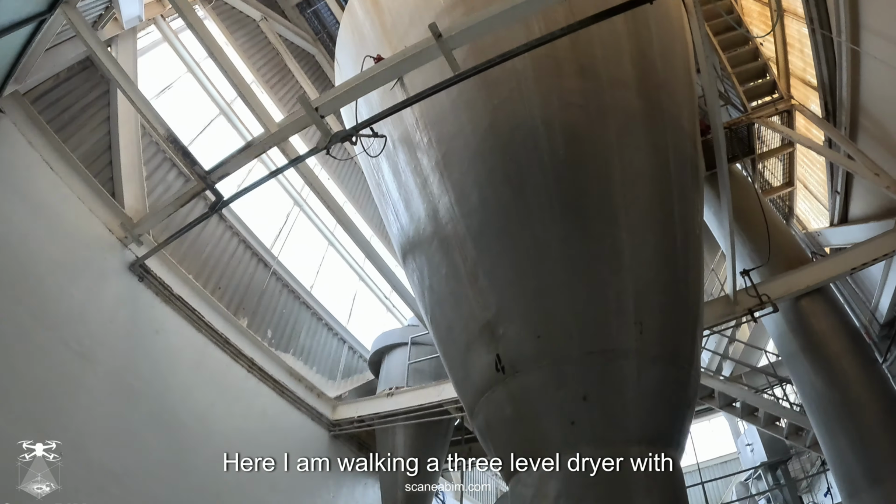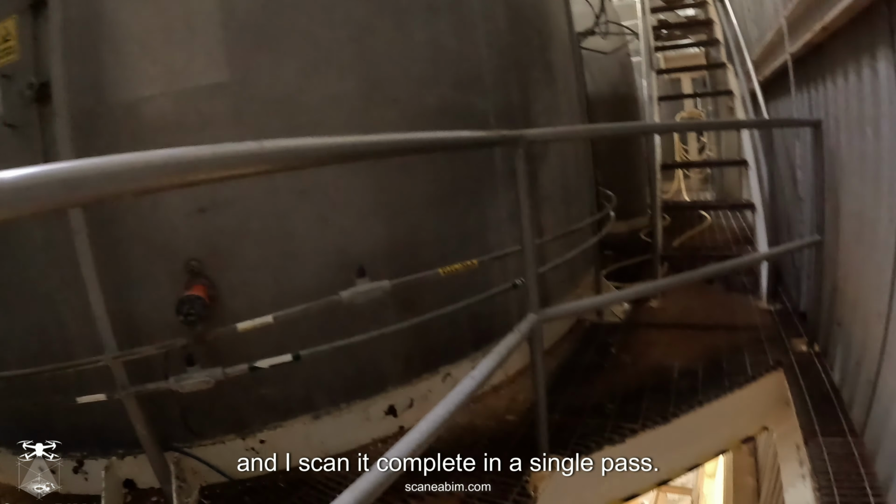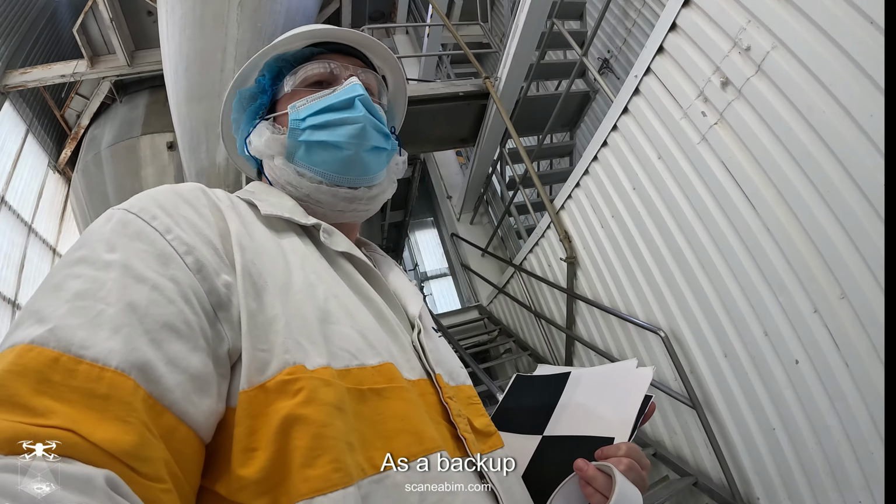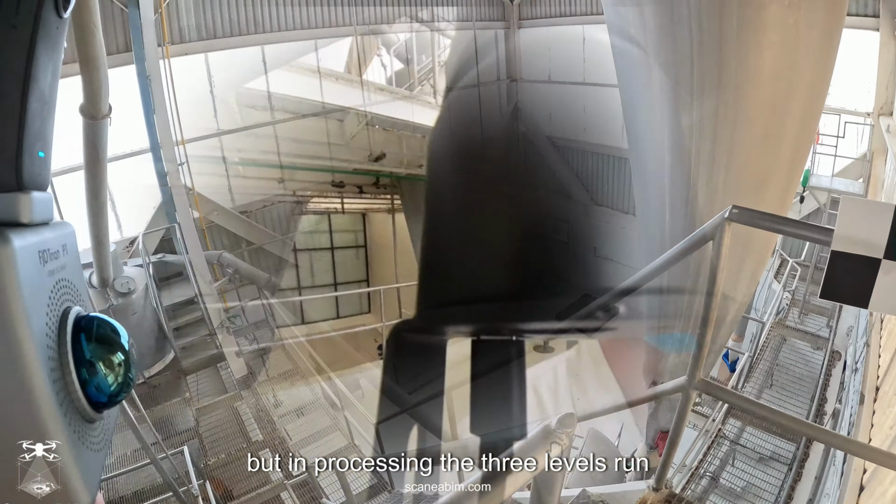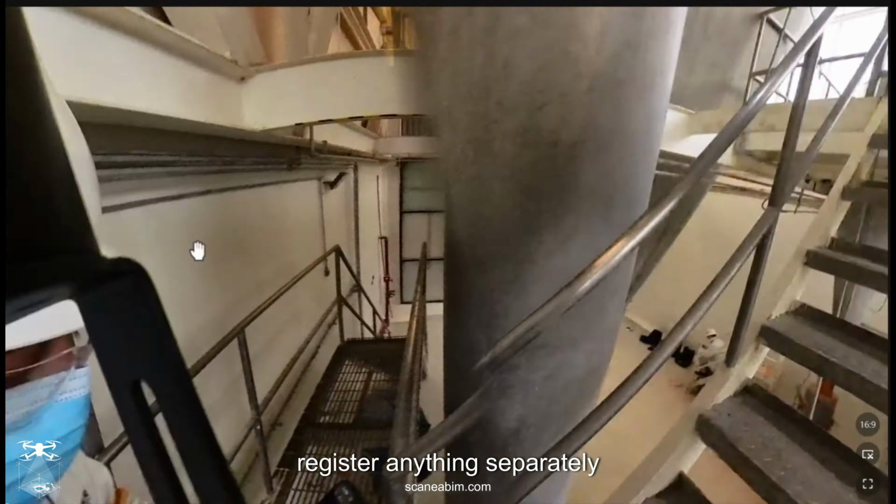Here I am walking a 3-level dryer with some very tight areas and scanning it complete in a single pass. As a backup, I placed targets on each level in case I had to register level by level. But in processing, the 3 levels closed so well that I didn't need to register anything separately or join clouds with targets.